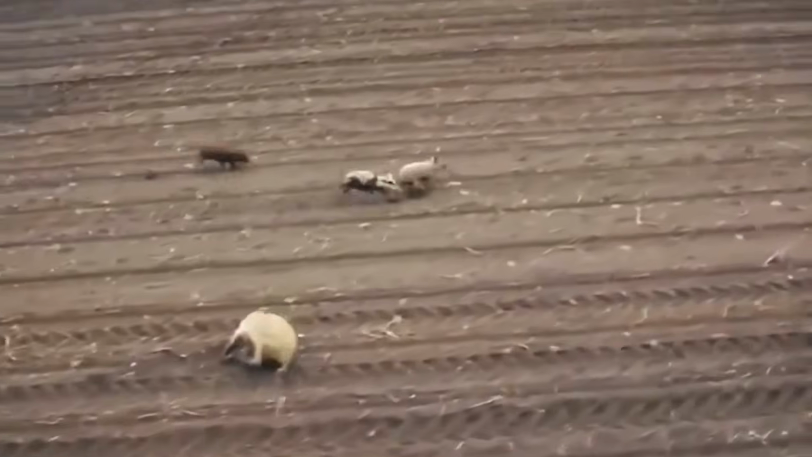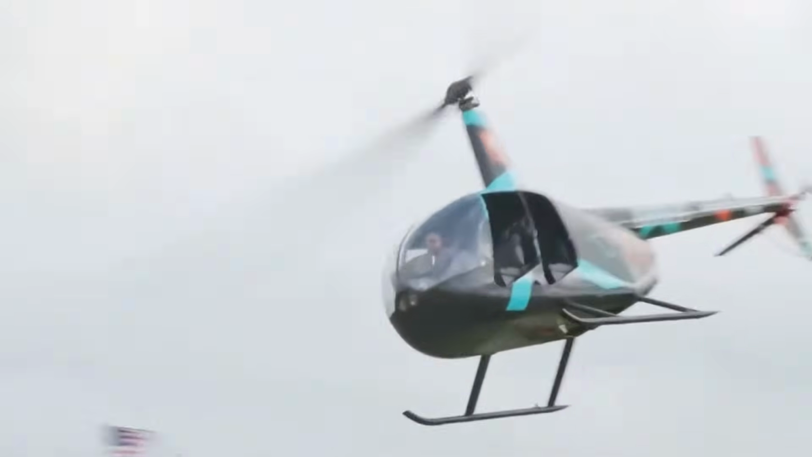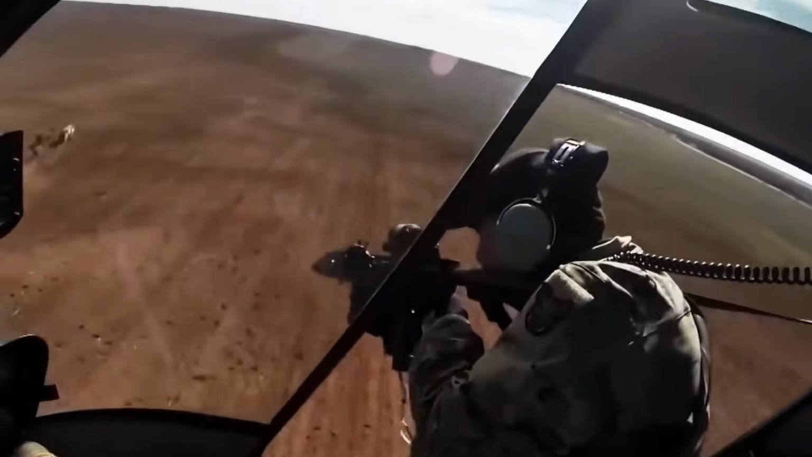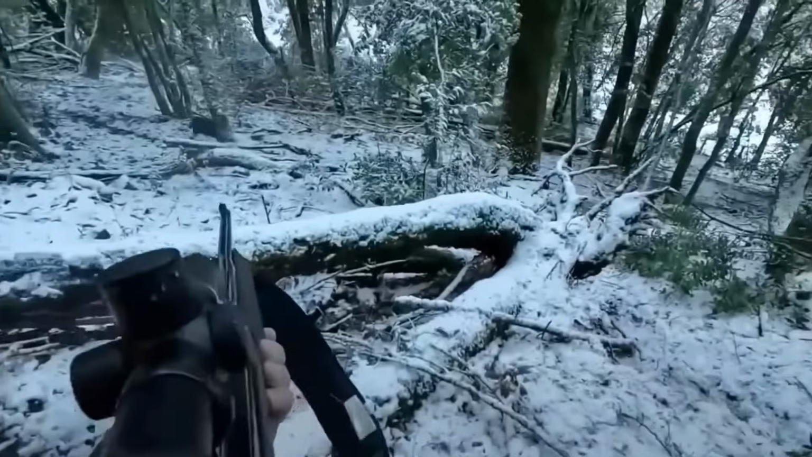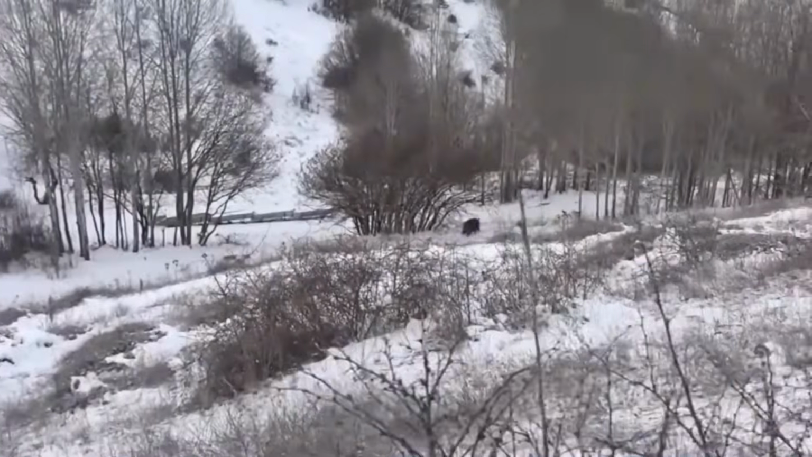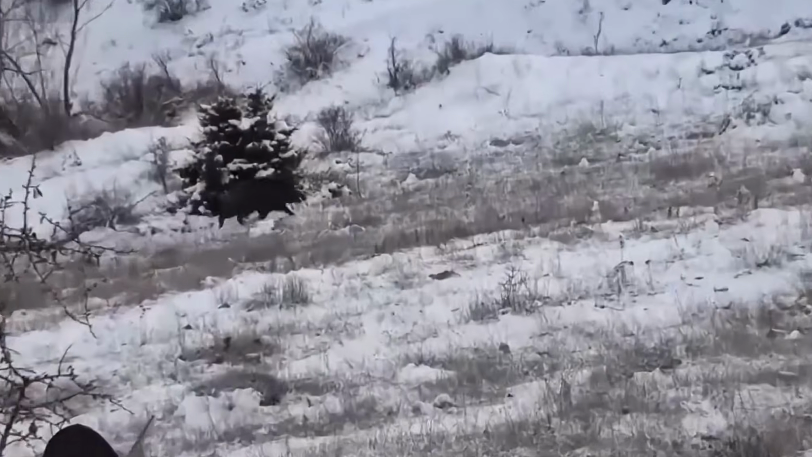Another boar was sighted on a dry hillside. Taken out with a precise shot before it could flee.